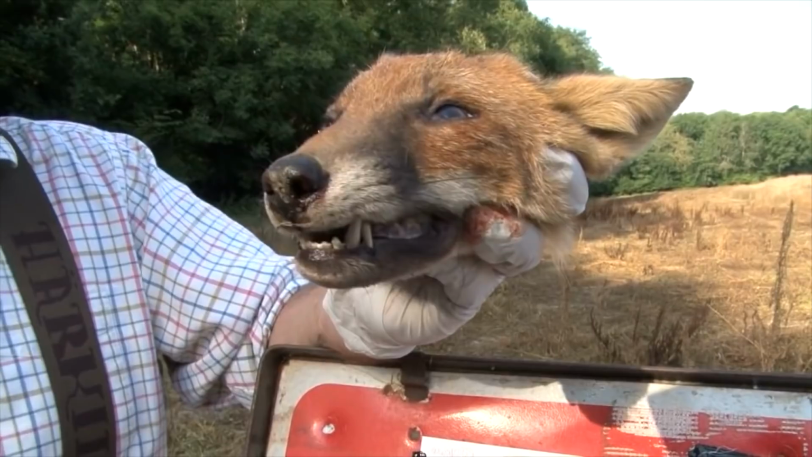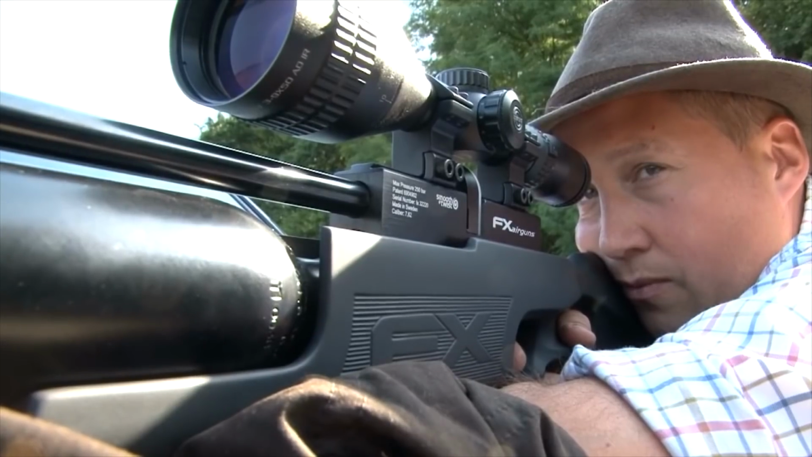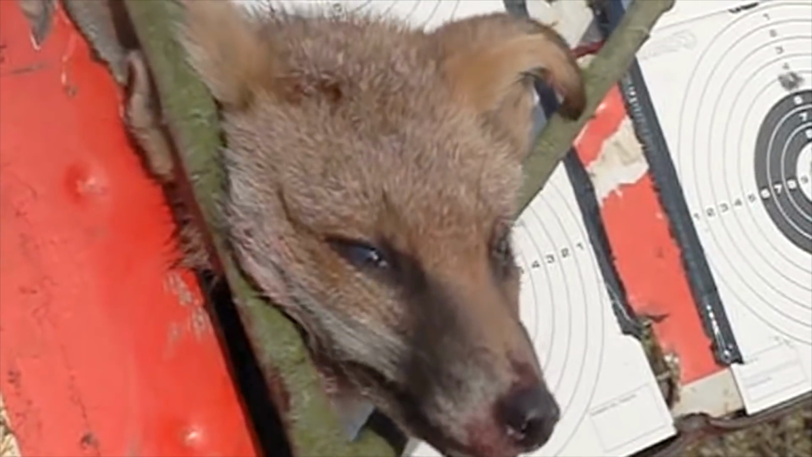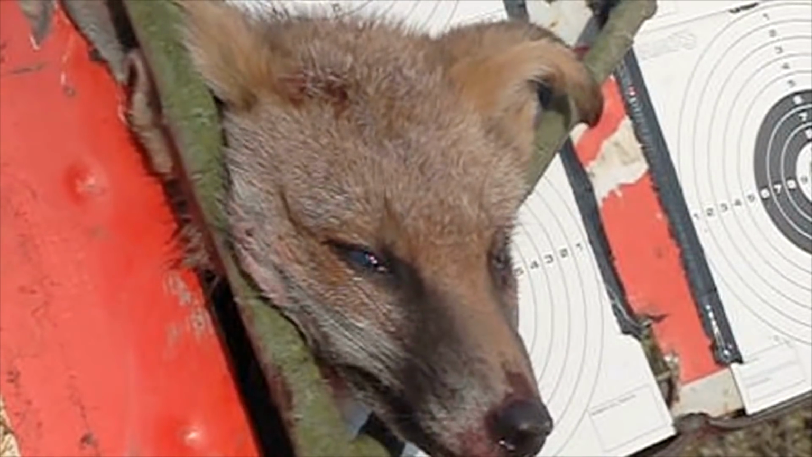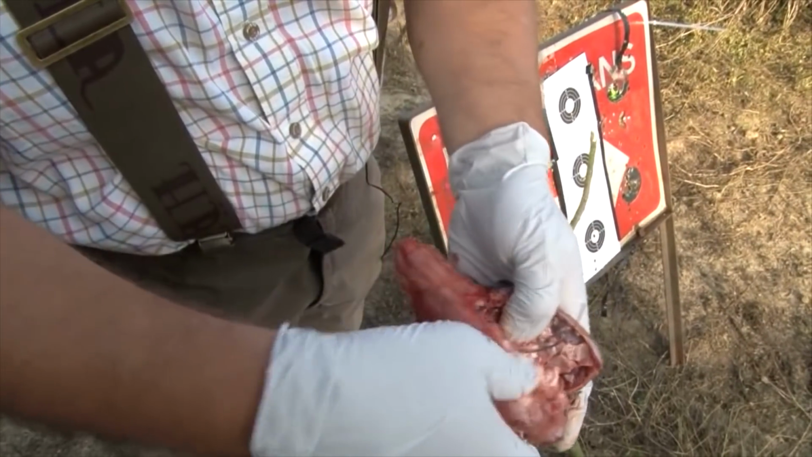A few years ago we filmed Roy shooting fox heads. He wanted to find out if he'd be confident using the 30 cal FX Boss to take a fox. He was happy then, and he's happy now that this FAC Impact will do the job at a sensible range. Thankfully we have the kit to make that decision.